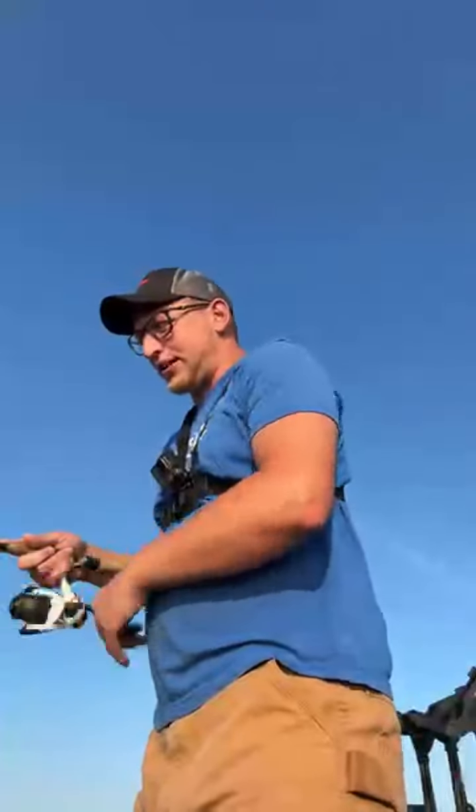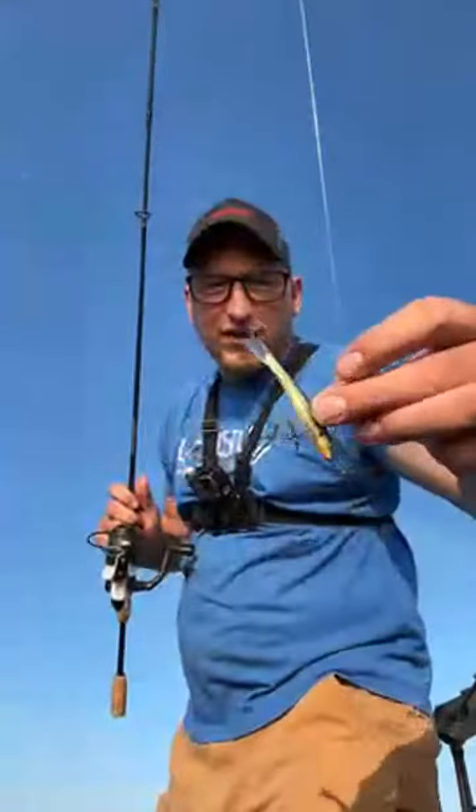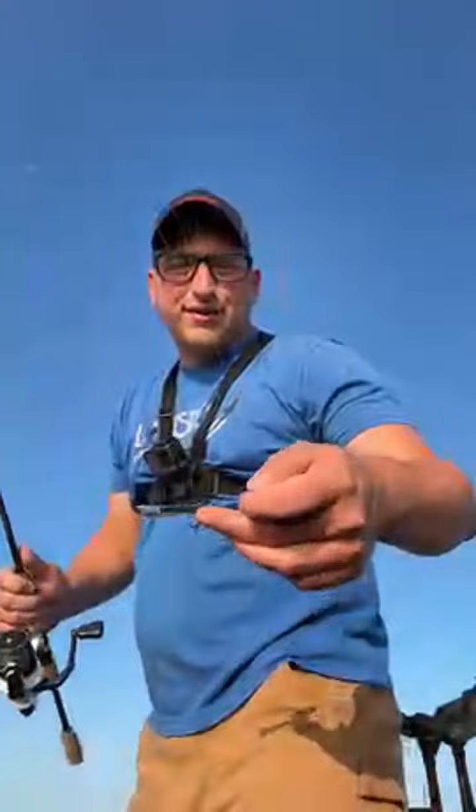I'll show you what we're using quick, and then we'll see if we can get on another fish. Just using that F7 Rapala jigging rap. I got 20-pound braid with a 12-pound fluorocarbon leader.